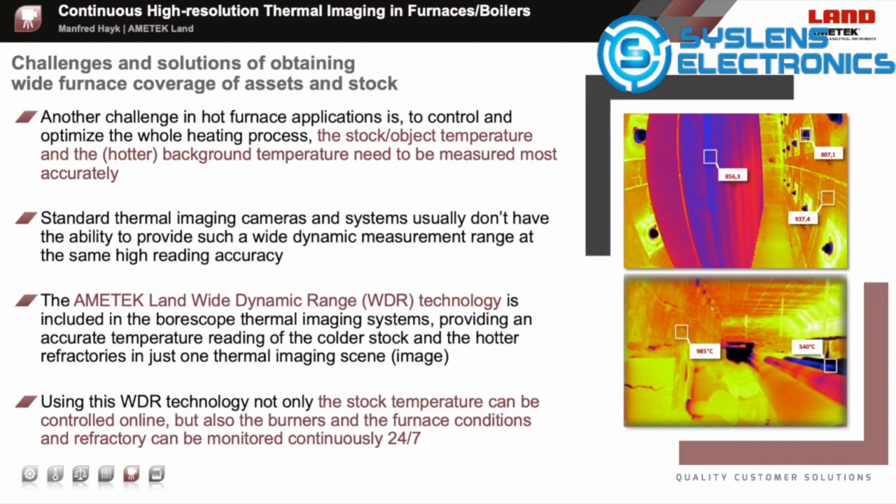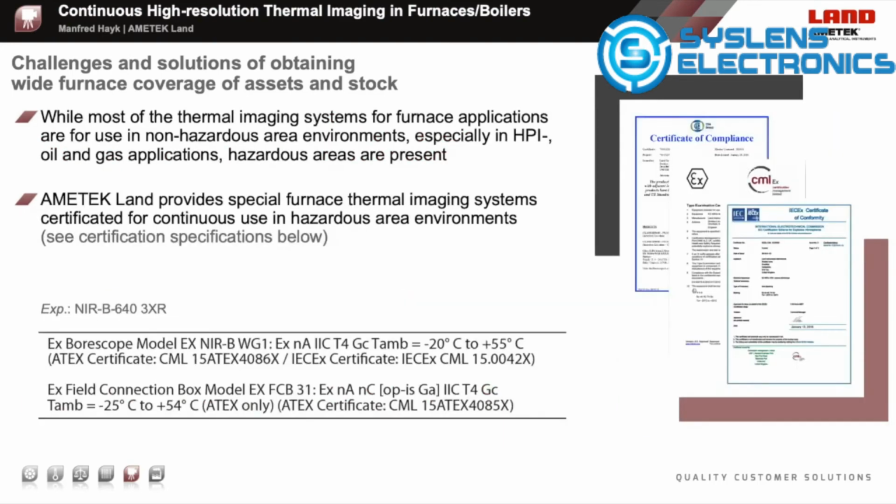All these camera systems provide a continuous 24/7 monitoring and temperature measurement. As I already mentioned, there are some furnace applications which are hazardous area operations, such as tube furnaces, crackers, or reformers.